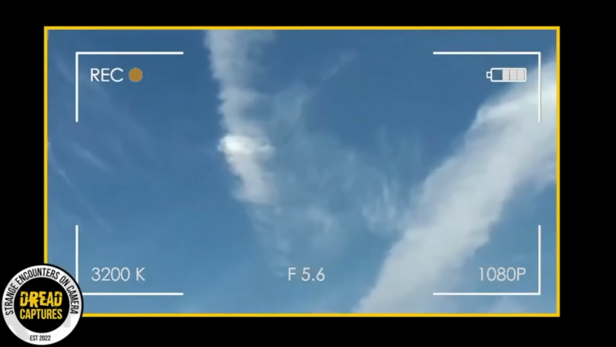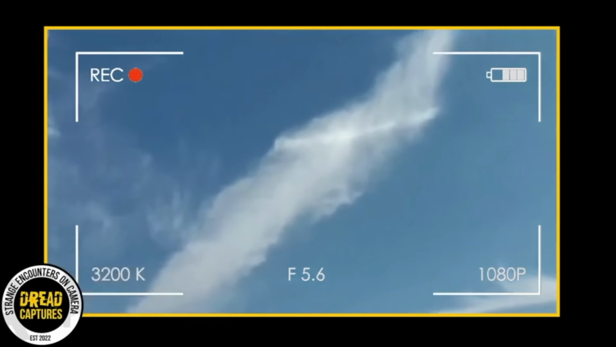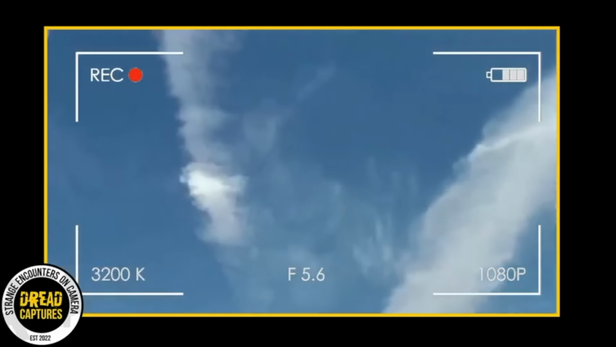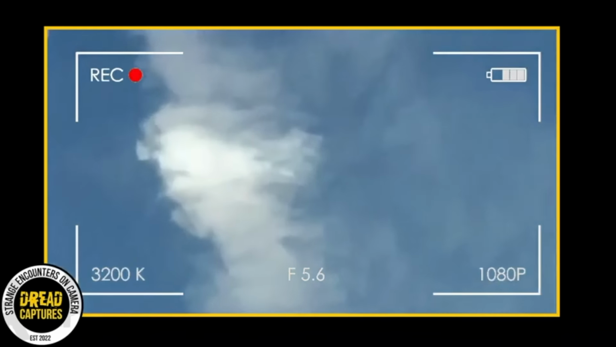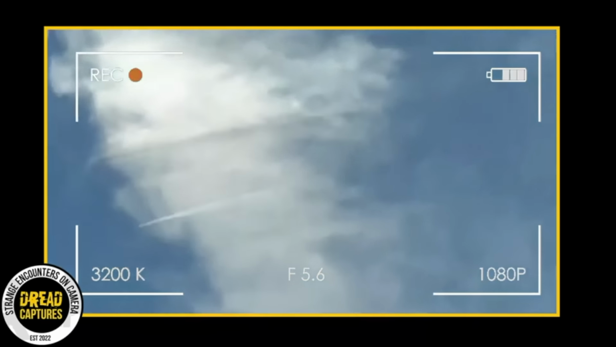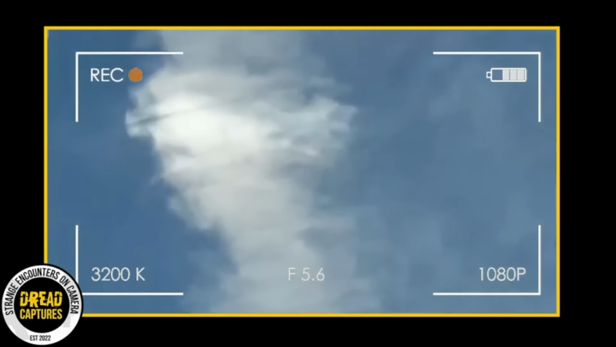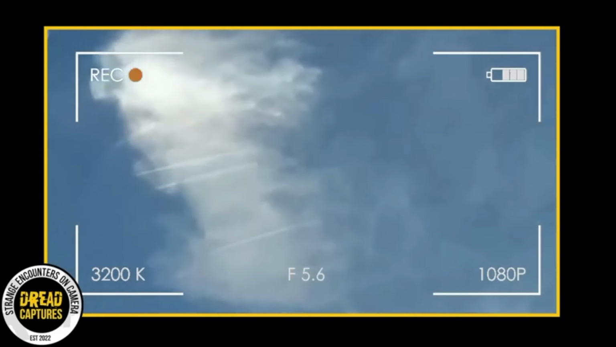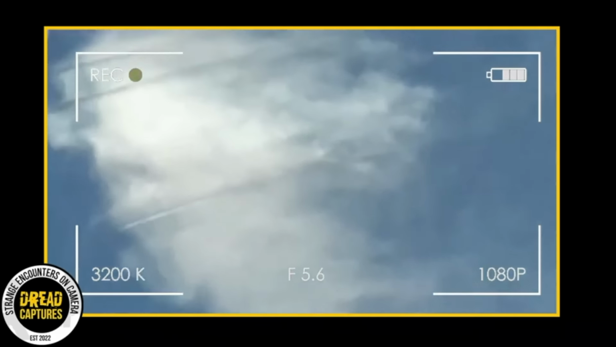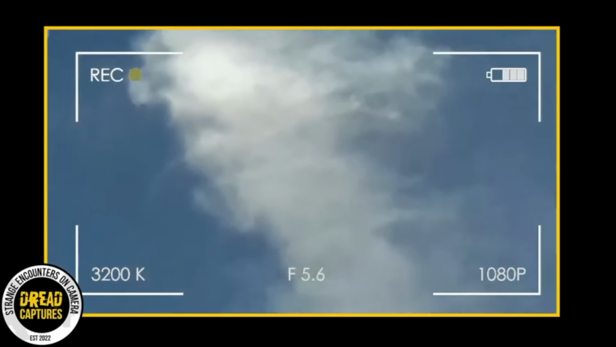But as the person recording the video speaks, it becomes clear that something unusual is going on. We can hear in his voice a hint of disturbance. As he sweeps the camera across the sky, an odd phenomenon becomes evident. The clouds seem to ripple, much like waves in a pond. As the camera moves further, this bizarre rippling effect is visible throughout the entire sky.